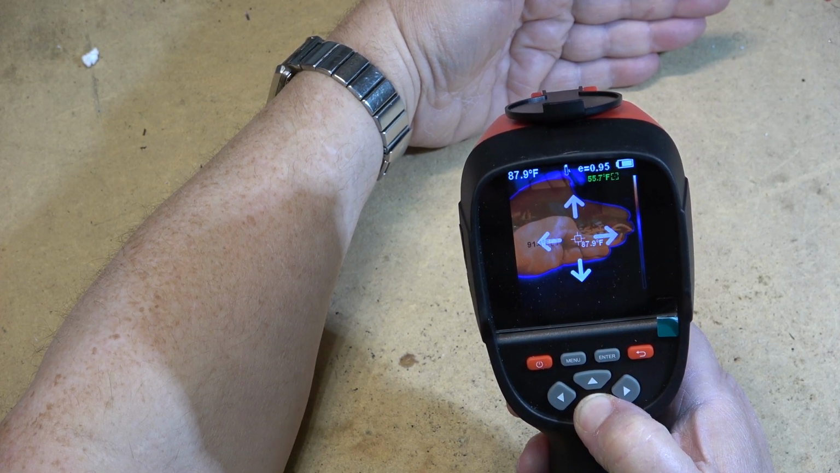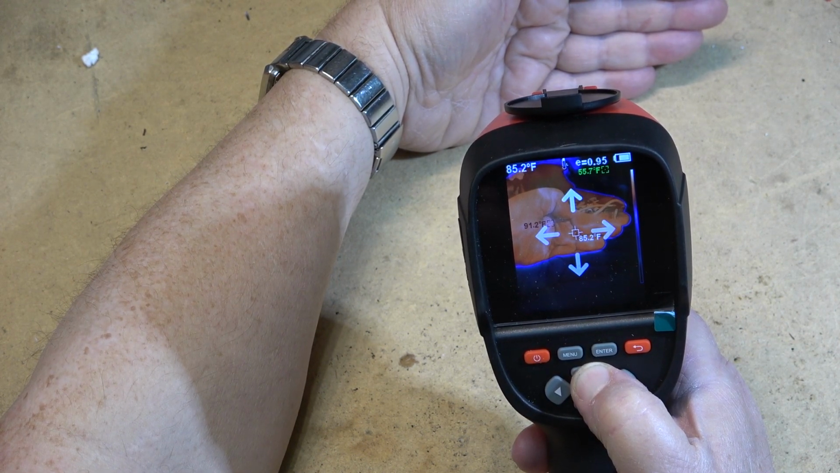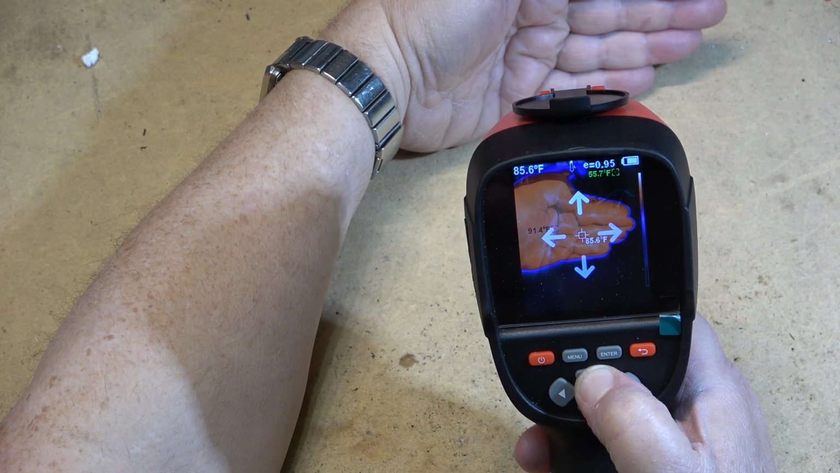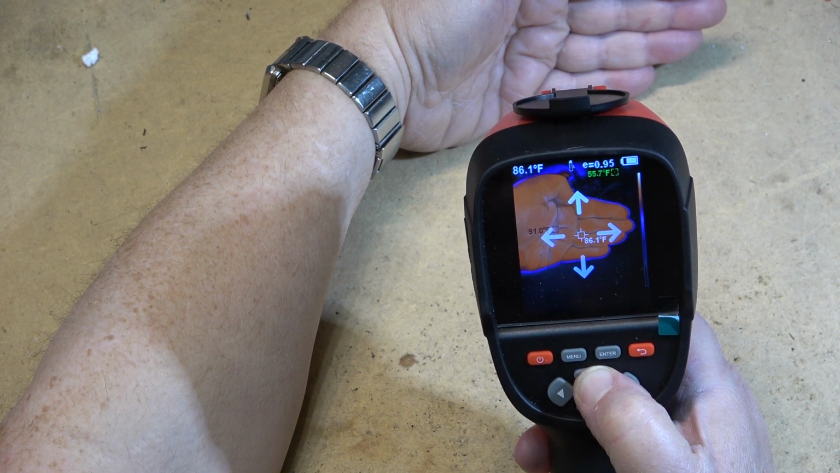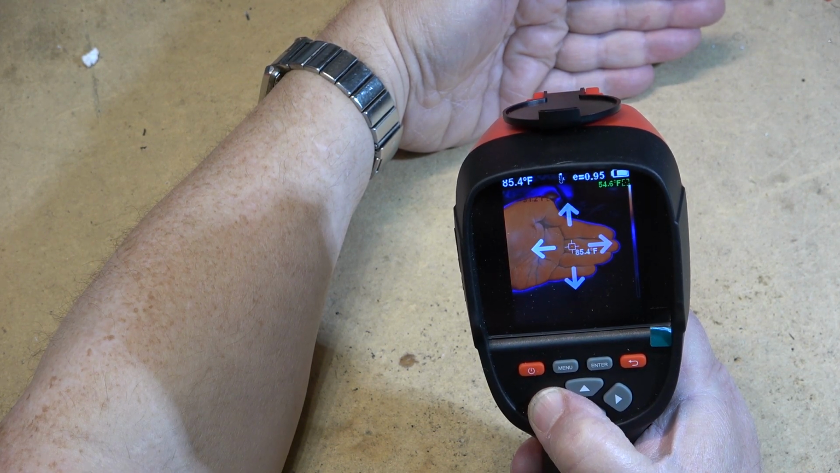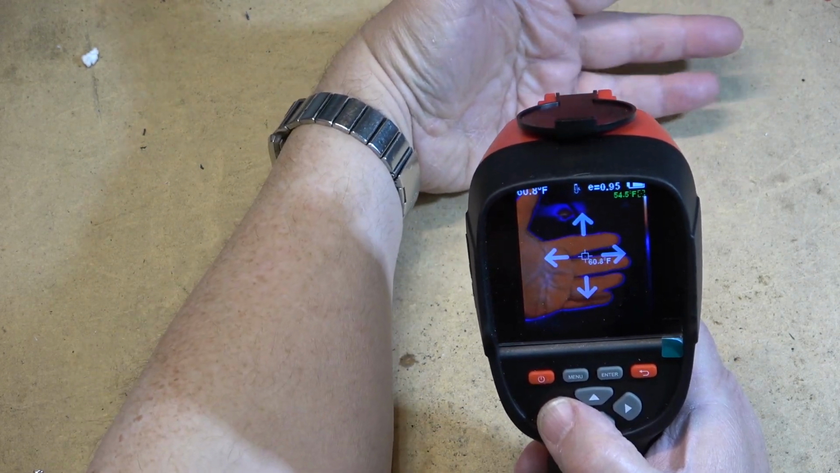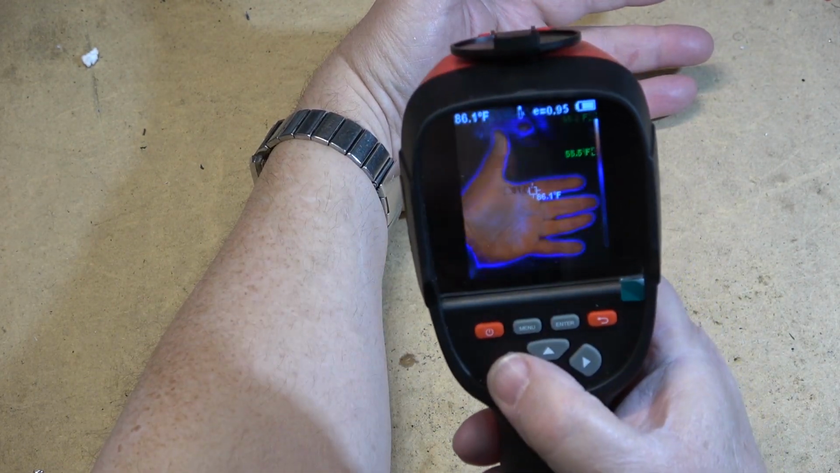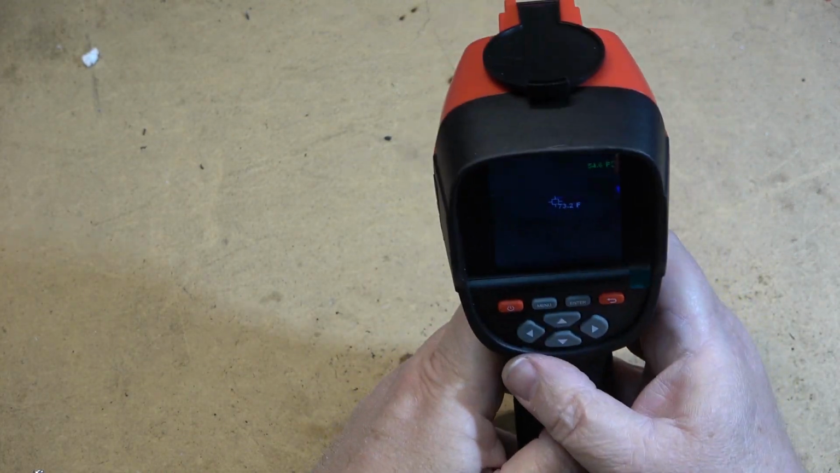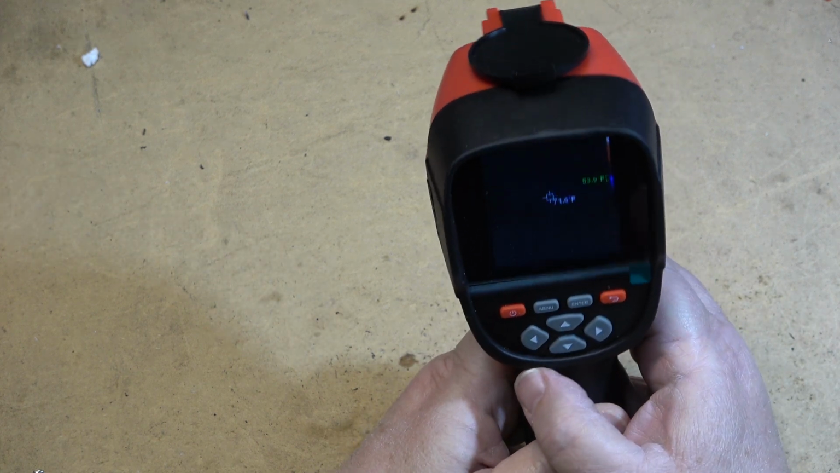Okay, I'm going down or going up now, I guess you can see. Go the other direction and you'll see my hand will start to move closer to the other image, so we can superimpose them over top of each other. And then to the right. Oh, wrong way. Okay, so now the visual camera and the infrared camera are pretty much lined up. So that way, if you're superimposing an image, you can see what you're superimposing the image over.